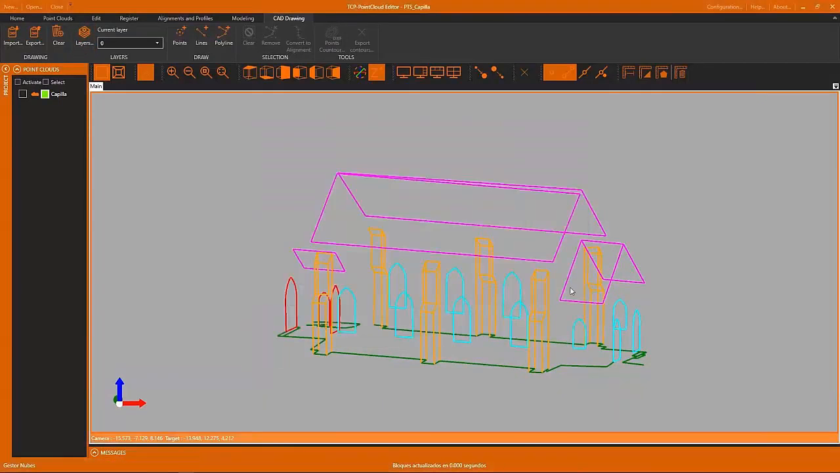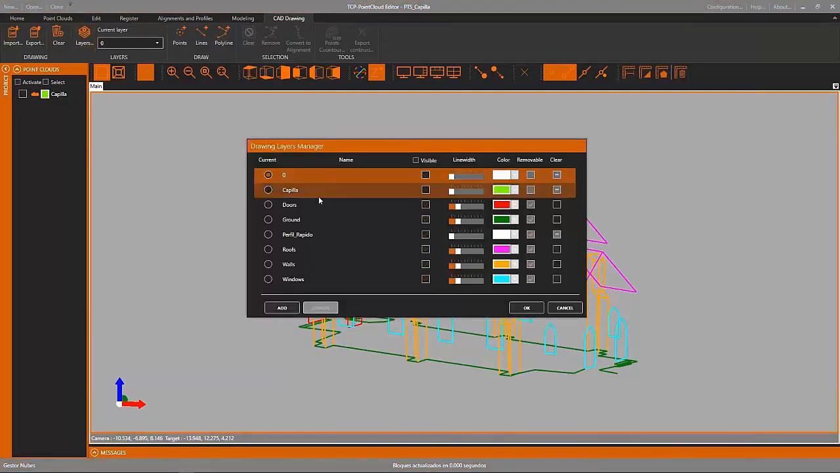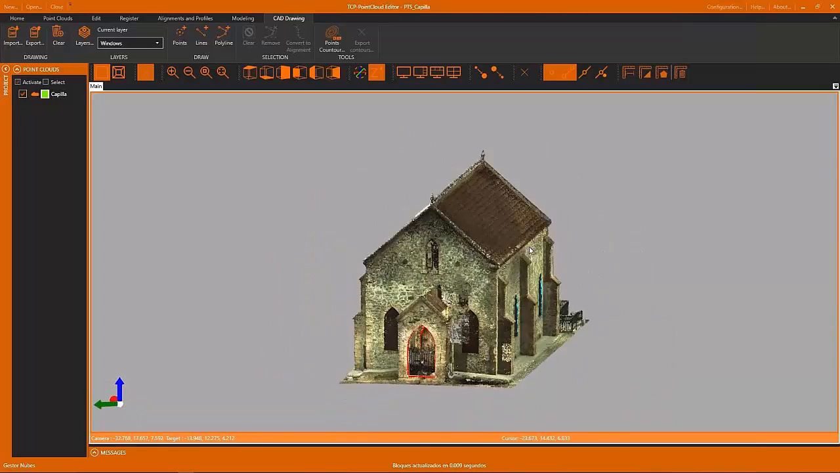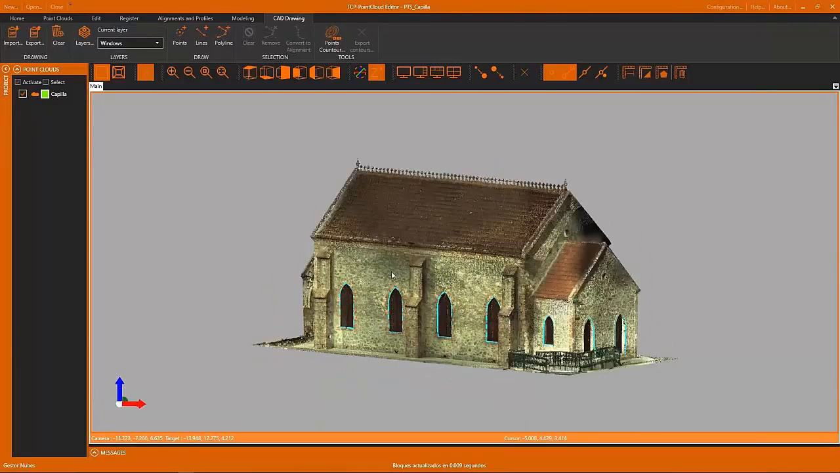We can remove the previously created layers, and we can set the visibility, for example, of two of those layers. We can see that we have the windows and the doors, and we can see how the drawing falls over the point cloud.